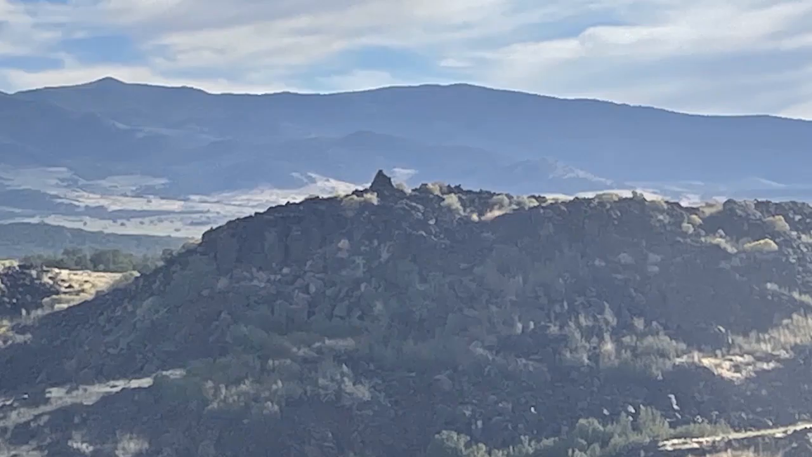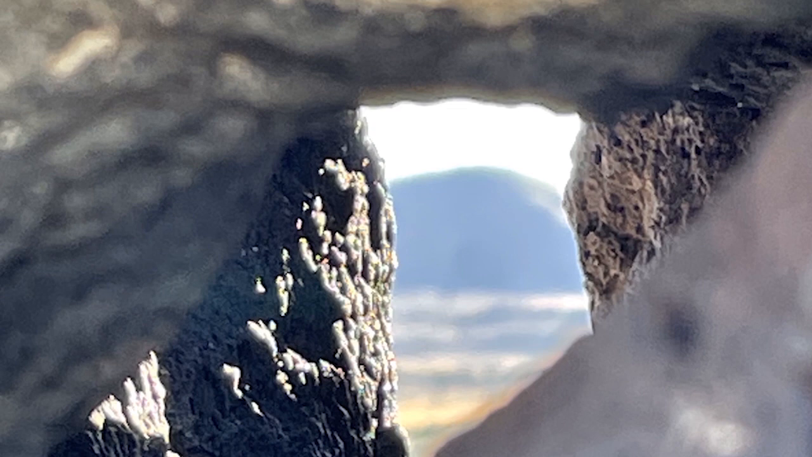Anyway, we also found some new monuments with the drone, and we're able to explore these and learn some new things. One of the monuments had some view holes through the monument, and it was pretty spectacular to see what the view holes told just by looking through them: the areas that it showed, the shape of the view holes, and what that translated to physically on the ground.